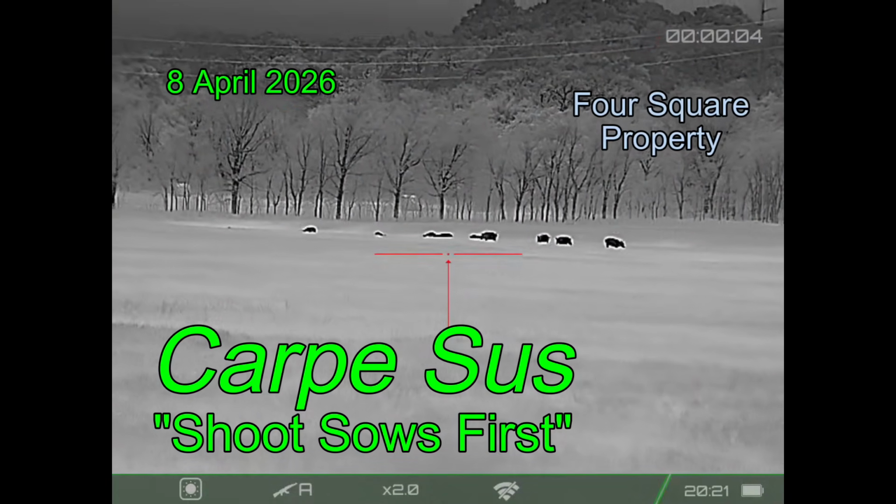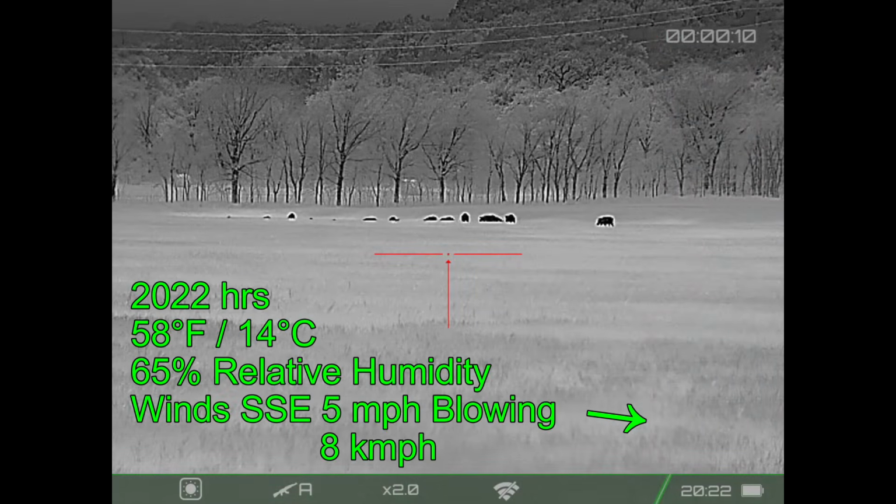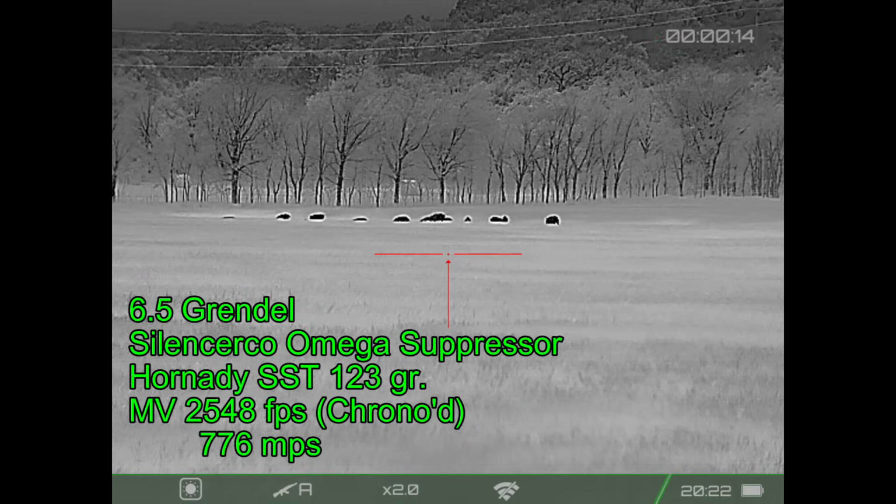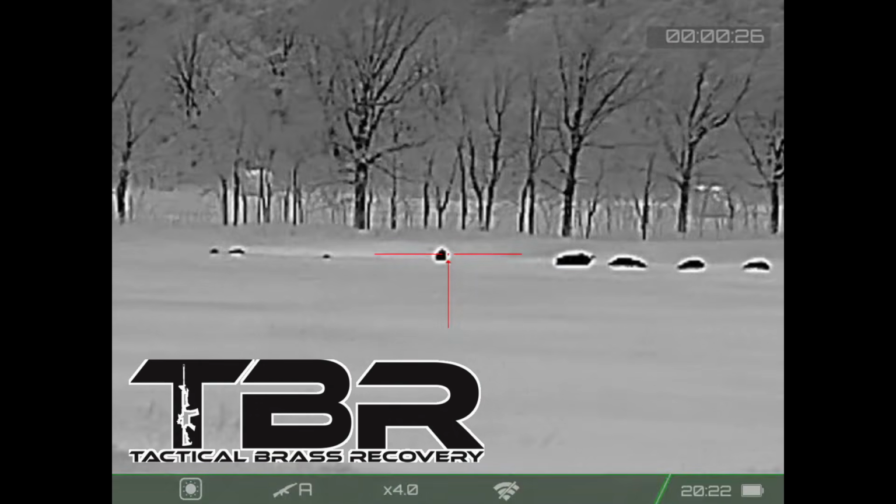When hunting up in North Texas, I'm on the 4 Square property. This is a property that is divided out into 4 squares, oddly enough. And I used to hunt this property until the landowner leased it out to deer hunters. The deer hunters are now gone, and I am back with my 6.5 Grendel, on which I have mounted a Riix Storm S6 and a brass catcher by Tactical Brass Recovery.